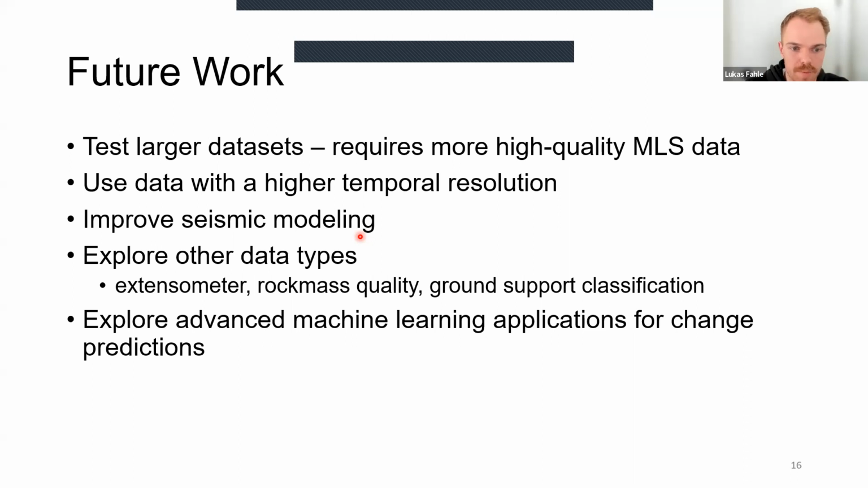And then also other data types. There's a host of other in situ instruments that are used for geotechnical monitoring, and all of these could potentially be integrated in our framework. Most of these should be fairly easily integratable compared to lidar data, which definitely has its own challenges. And then also, I think doing more sophisticated statistical analysis, potentially building more complex machine learning models on top of this that are able to capture nonlinear trends in the data. I think that could be hugely interesting and important, especially talking about these big data sets.